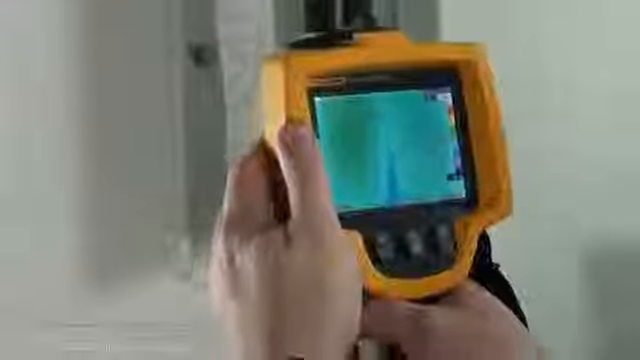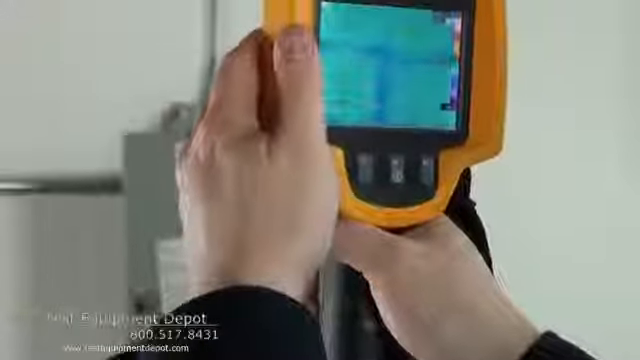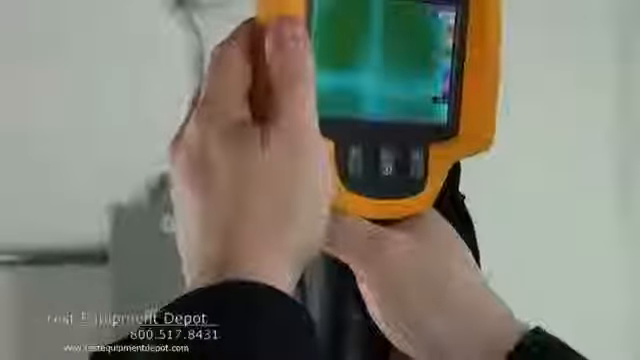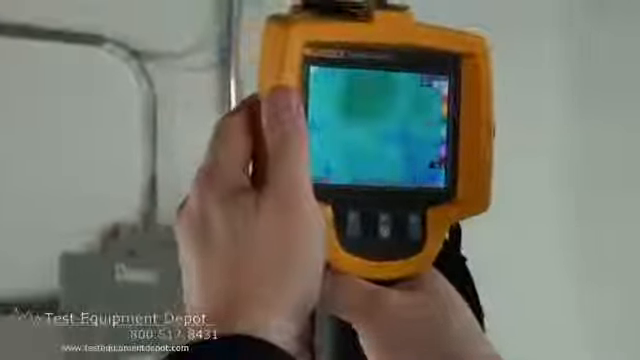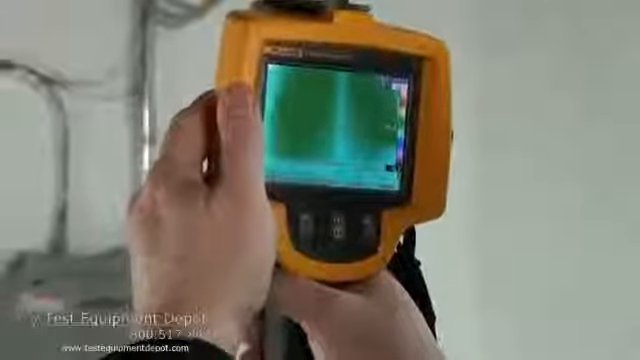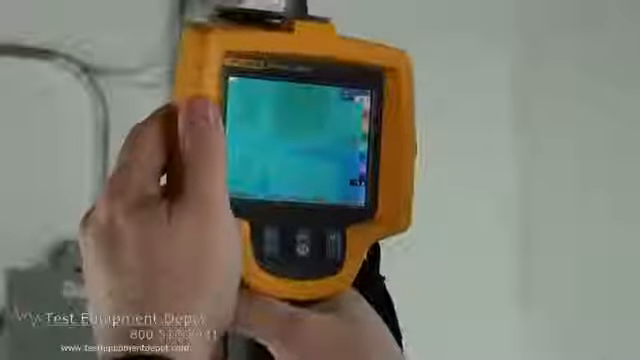Okay, so here you can see, as it calibrates, you can see the actual studs in the walls themselves because they're at a cooler temperature than the surrounding wall. And what that allows you to tell is if there's any insulation damage or missing insulation. It also allows you to see if there's any water ingress. This is a normal pattern wall, and this unit self-calibrates as it sees different temperature variations.